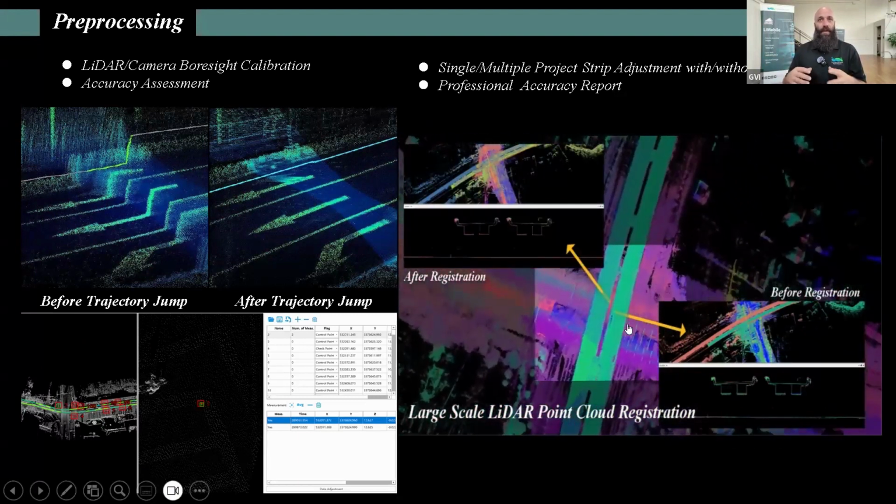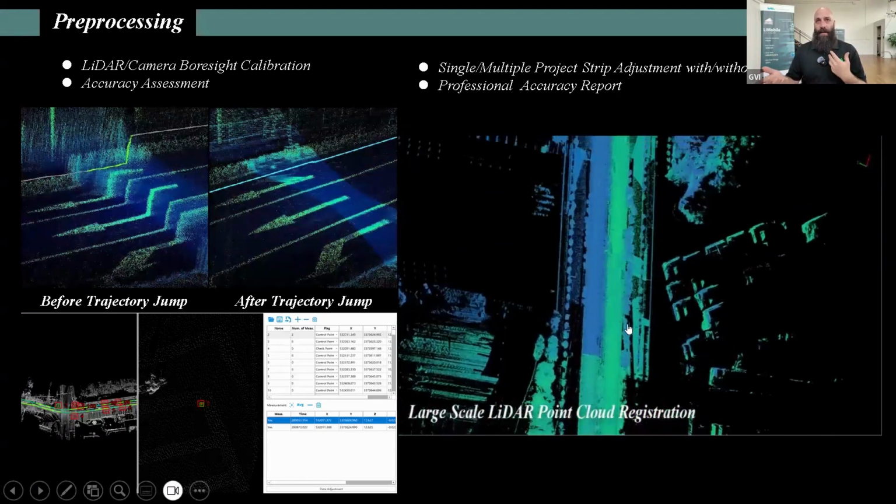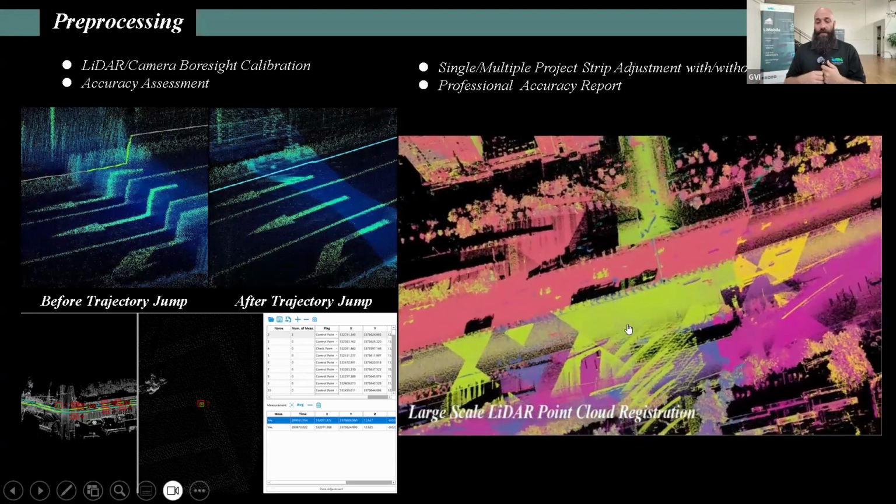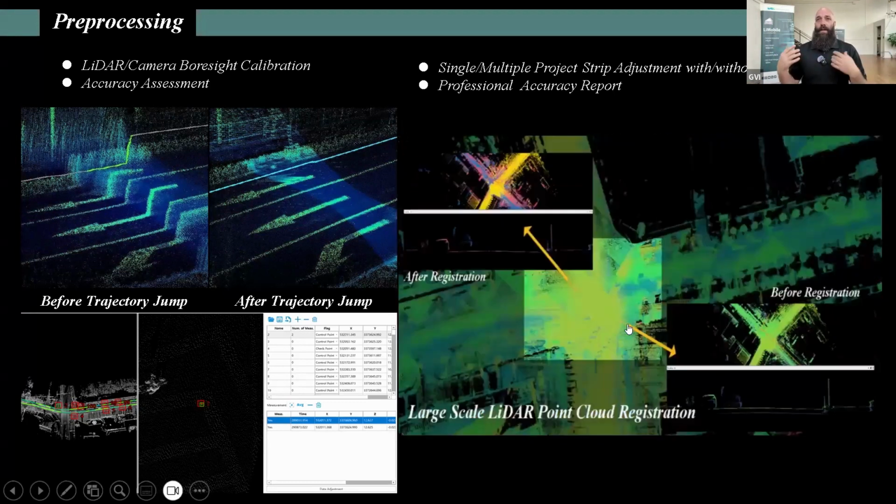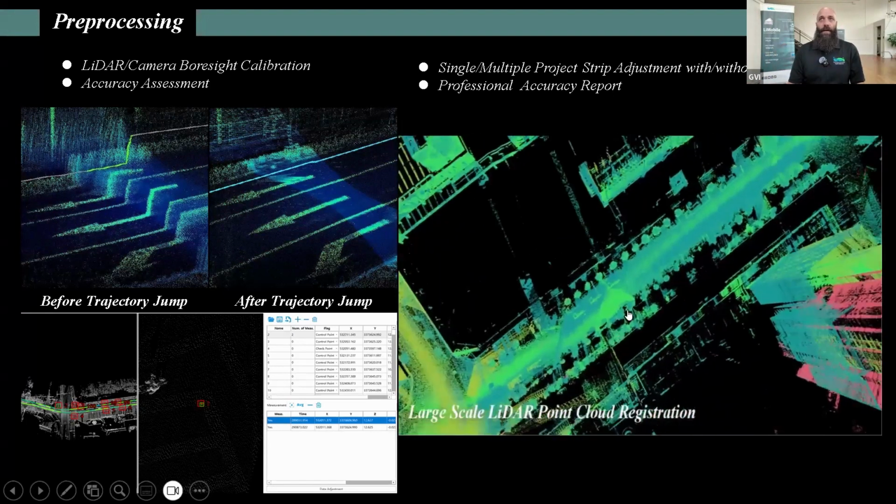As we can see on the top left, there is a clear trajectory jump. This could be caused from poor satellite coverage. This could be caused from a series of different reasons. But if you have already done your collection and say you can't go back to the city, the software does give you that second chance to clean up your data and fix your data and align it, and it will align the entire data set itself.